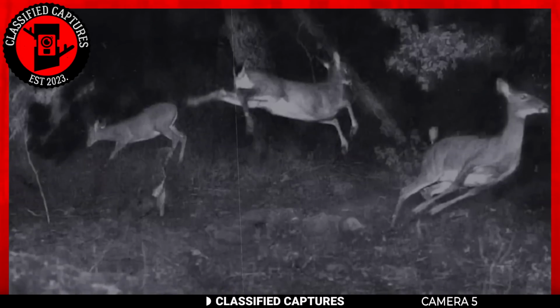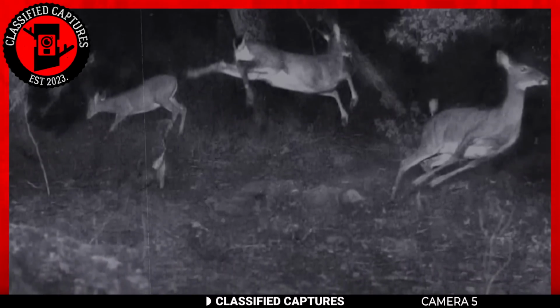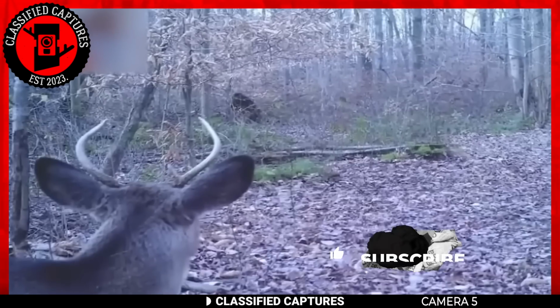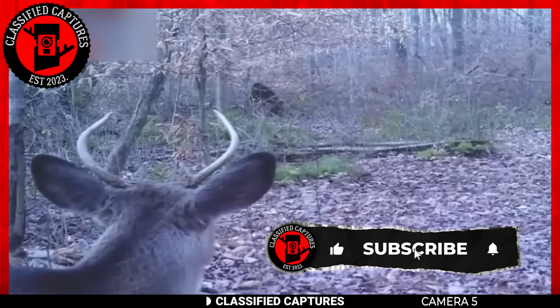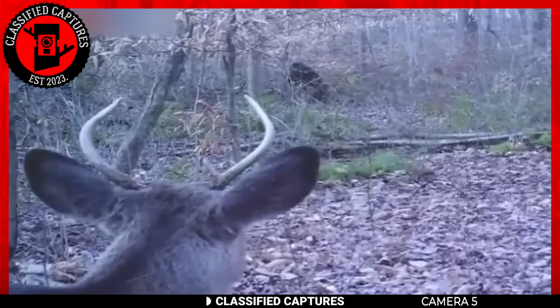I wouldn't be surprised if the deer running in opposite directions were actually spooked by the same Bigfoot, since it's in the same area. But why is this Bigfoot stalking deer? Do Bigfoot have a taste for deer meat? Tell us in the comments section.